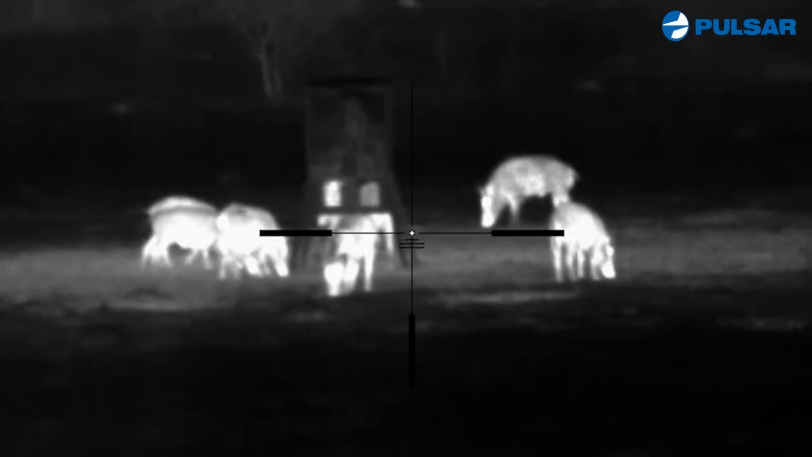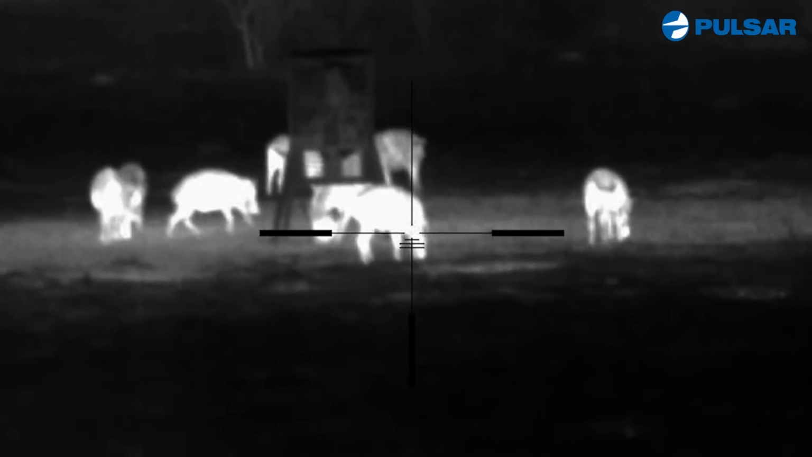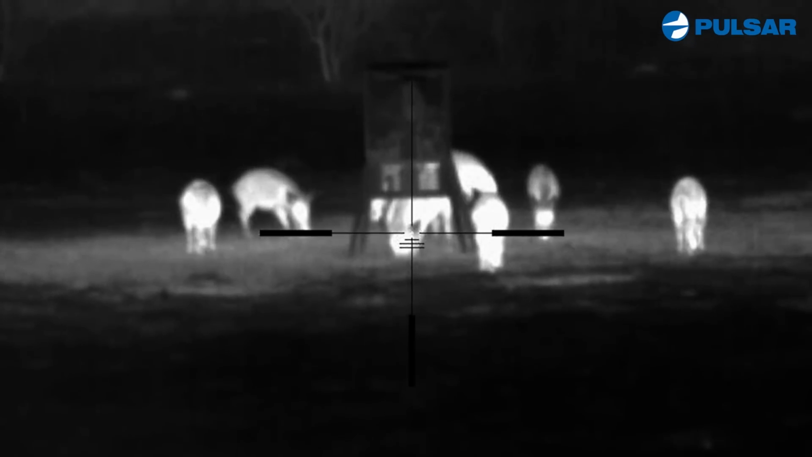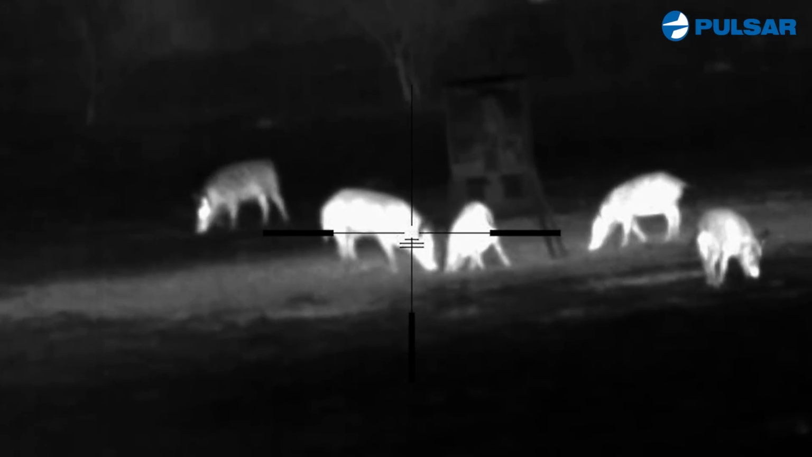Now there's a whole bunch of them, but I pick out this one big old boar, and I want to focus in on him. So I'm taking my time, and of course this big one is the only one that is behind the feeder. That's okay though, because I'm just not gonna be in a rush, and as soon as he steps out from there, I'm gonna take my shot. Finally, he makes a mistake, and he steps around to the side, and he presents a perfect broadside shot.